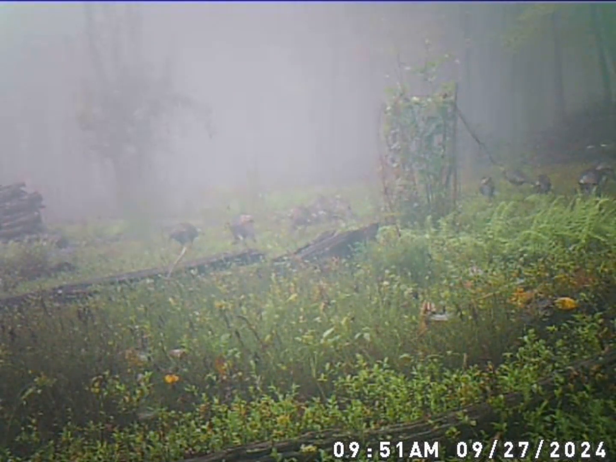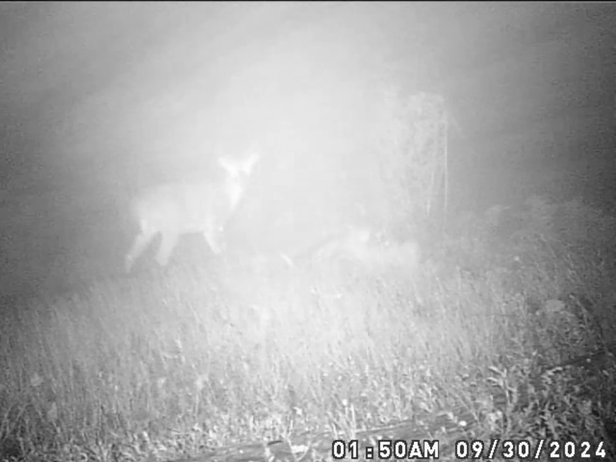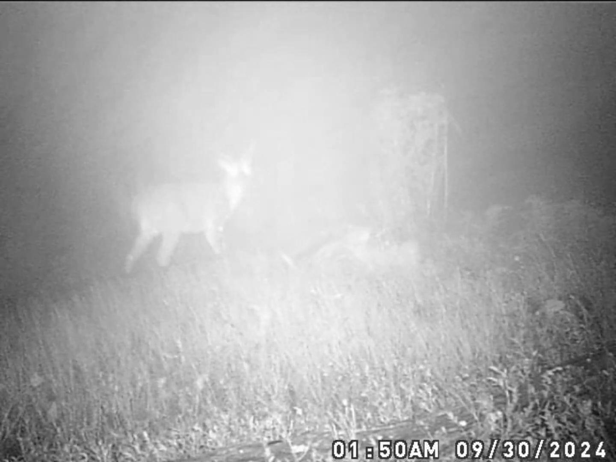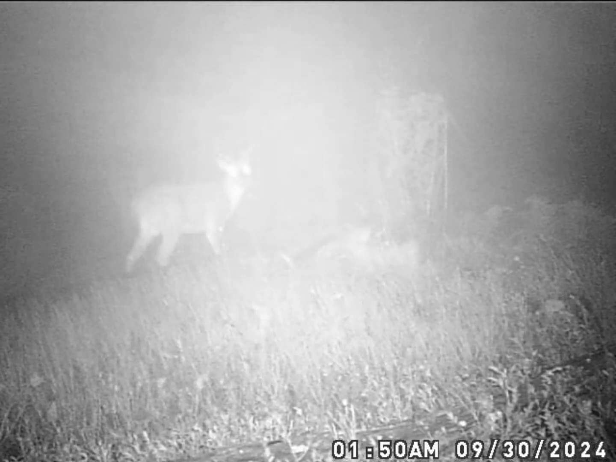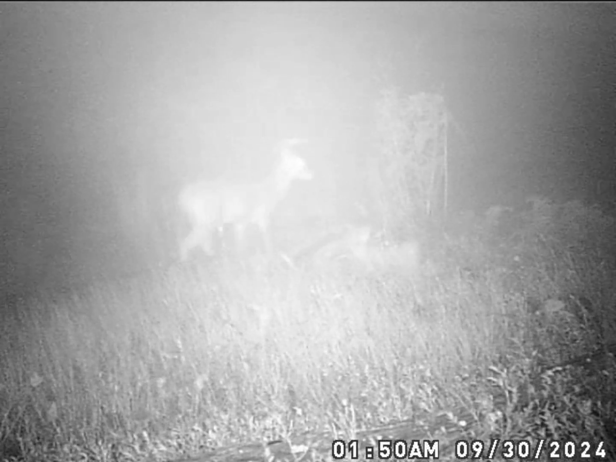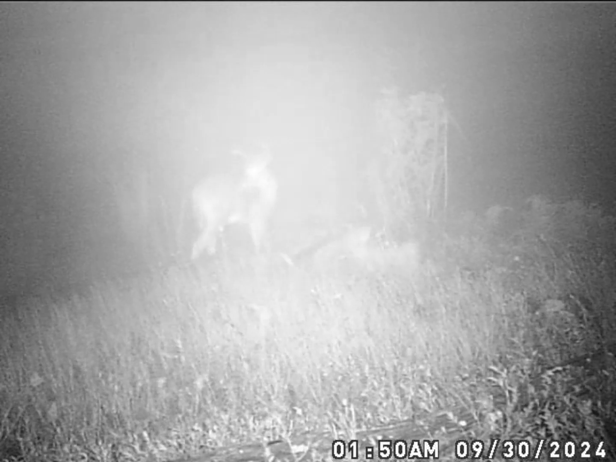But it makes it look promising that I've been seeing a few more flocks driving up the past couple years, and if this is one old hen with a bunch of little ones, it's looking promising. Another buck, looked like a 6 or an 8. I can't really tell, get a good look at him. He went through too quick the first time, and I don't know if that's the same one or a different one.